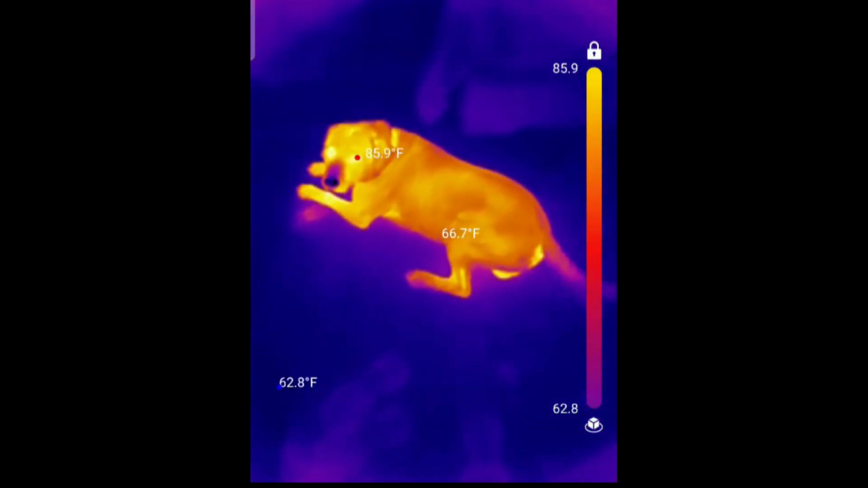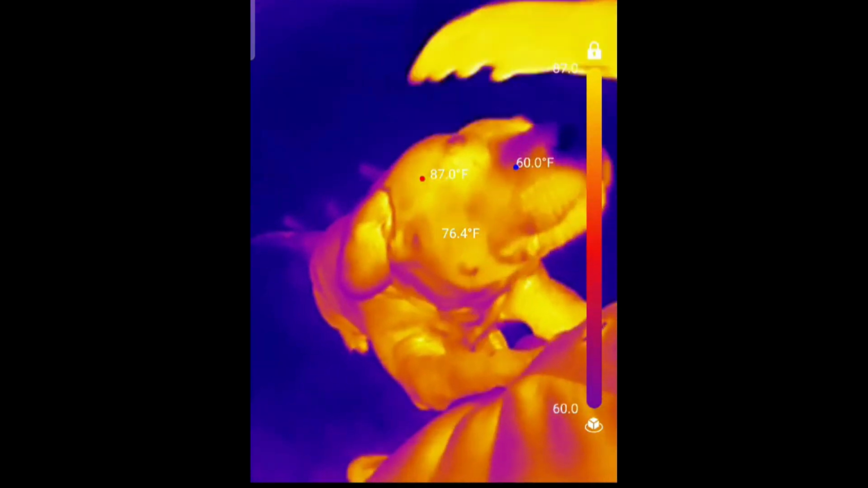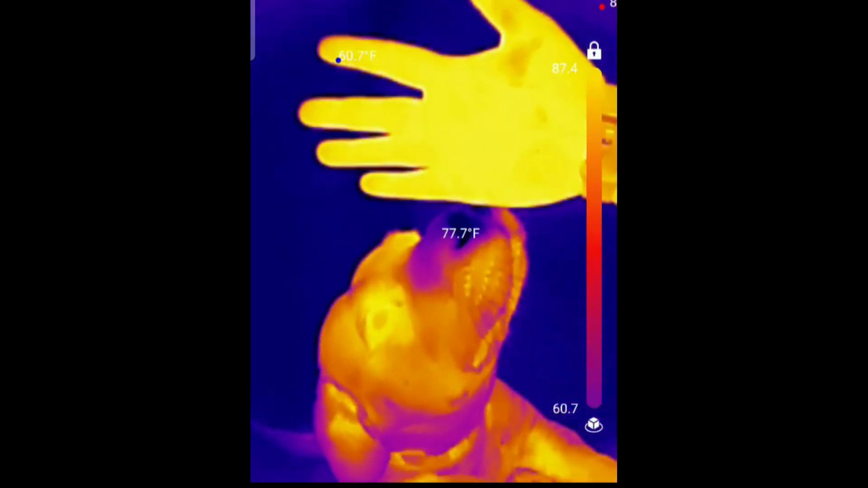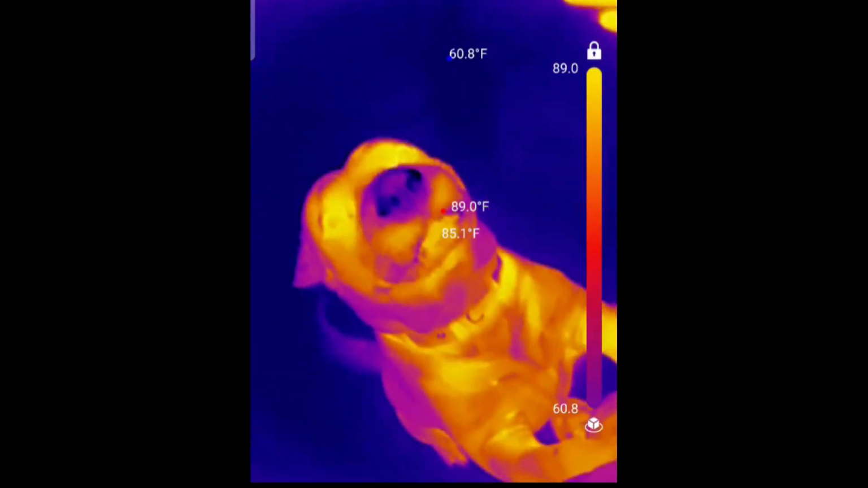And do you want a pet? Oh, do you want a pet? I'll give you a pet. Look at that nose. That nose is cold. Now he touched my hand with his nose. Let's see. Yeah.